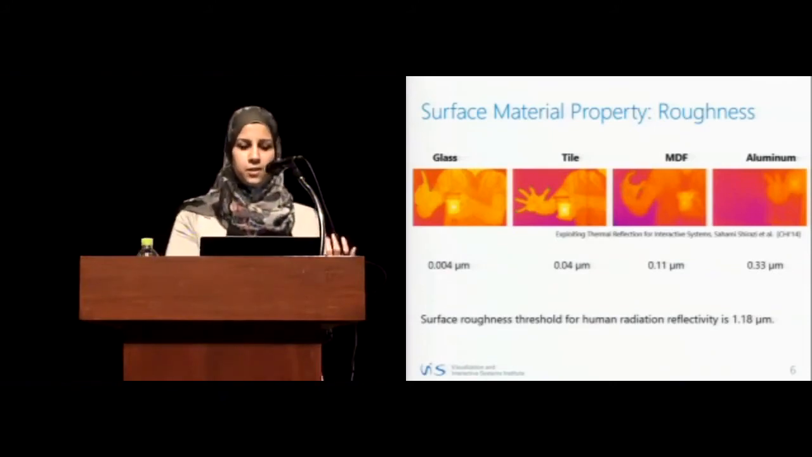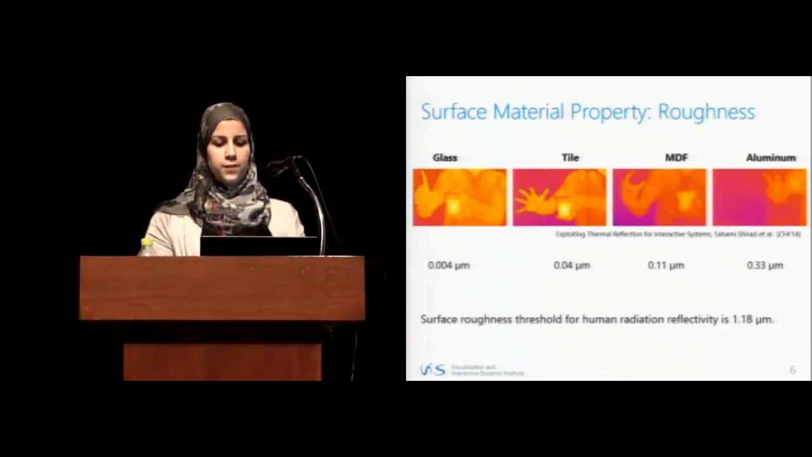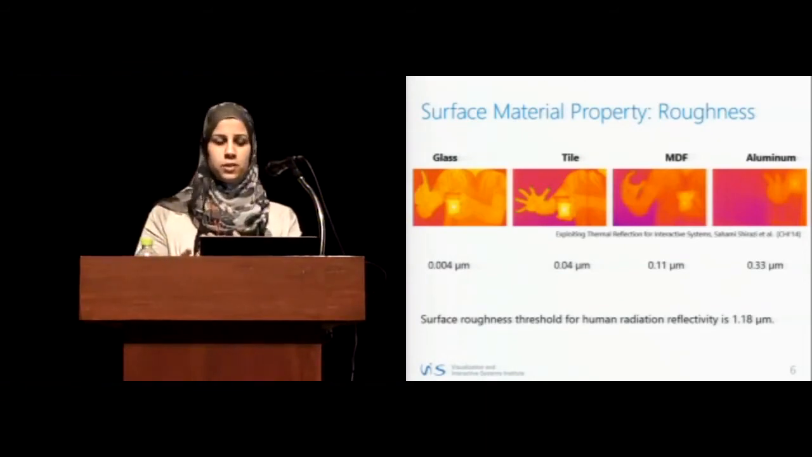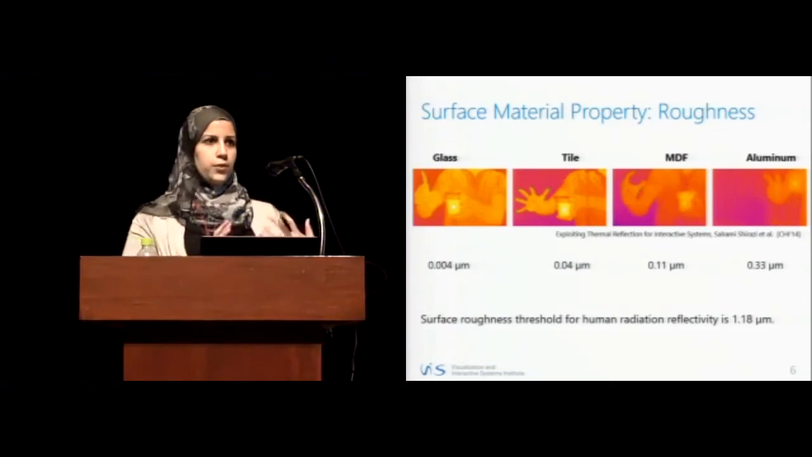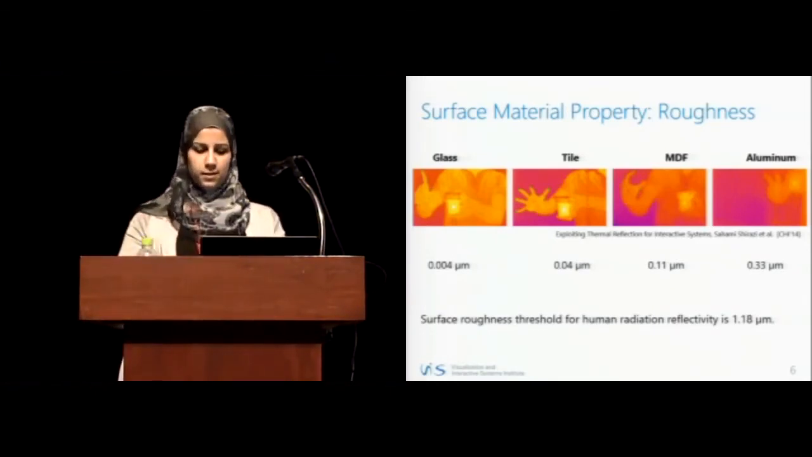And the lower the roughness, the more mirror-like the reflection is. And it was even reported that there is a threshold beyond which we don't get a mirror reflection for our thermal radiation, which is 1.80 microns. So this was for the mid-air interaction in the extended reflected space.